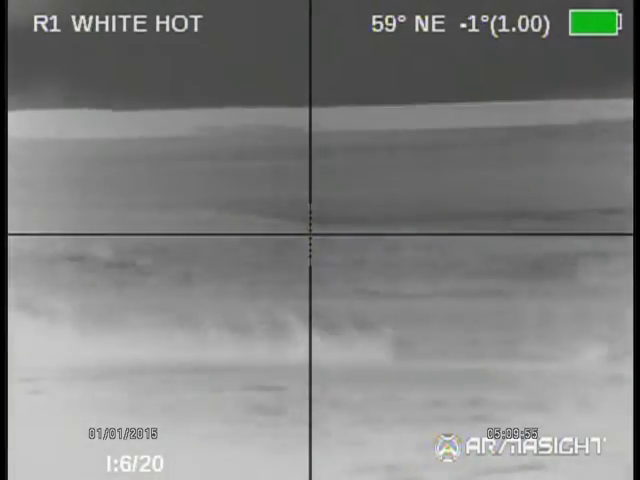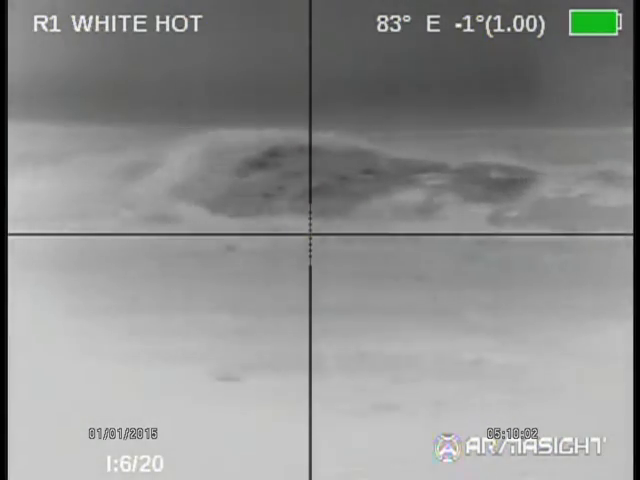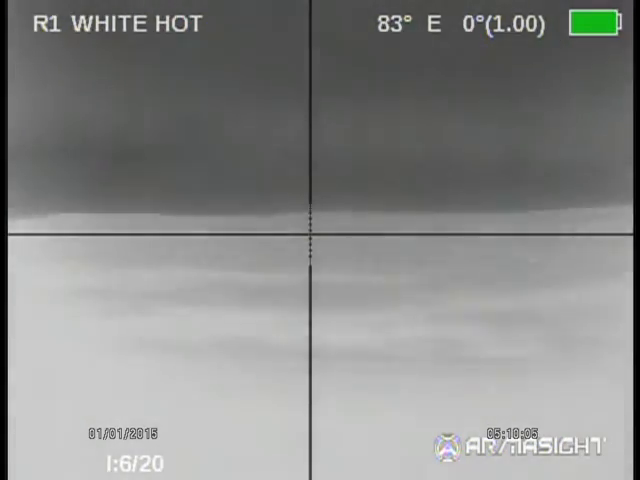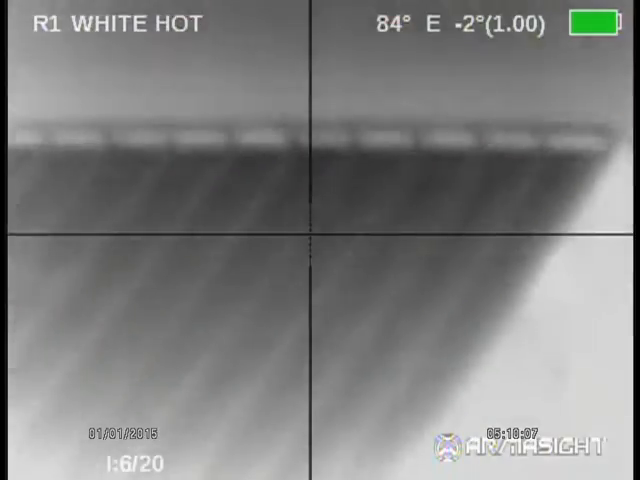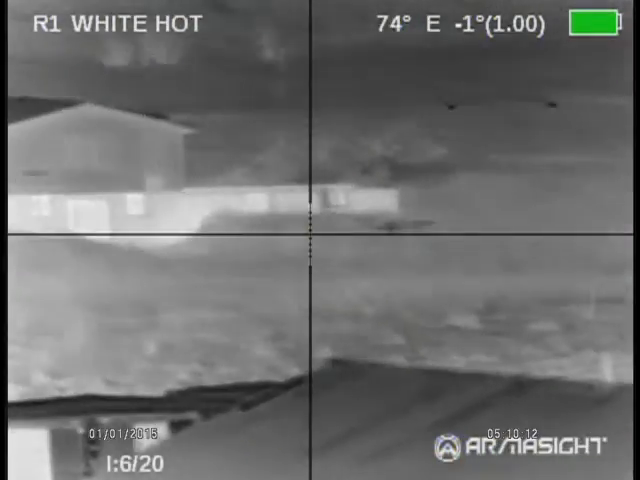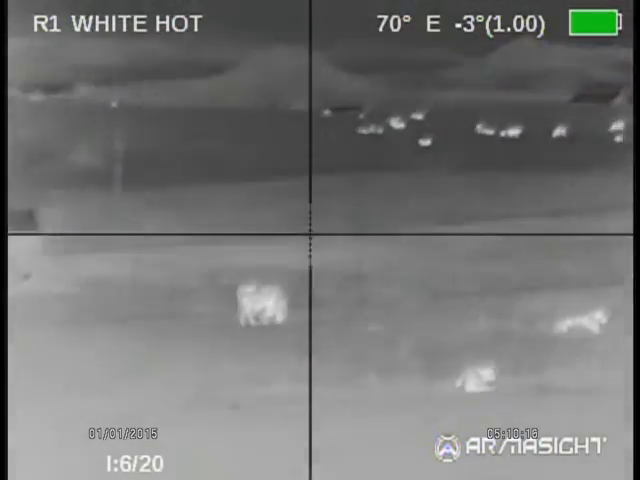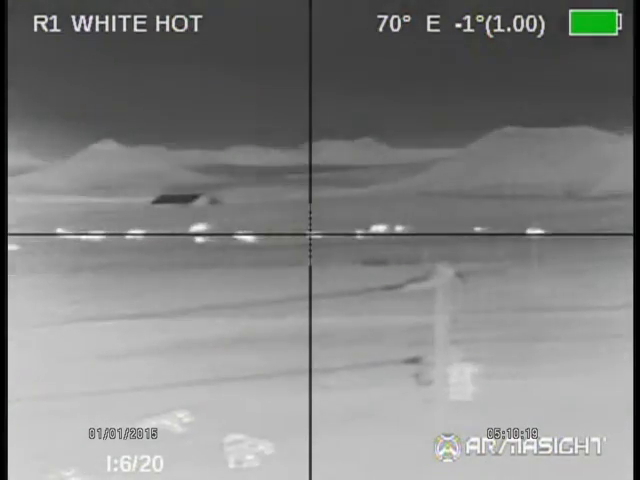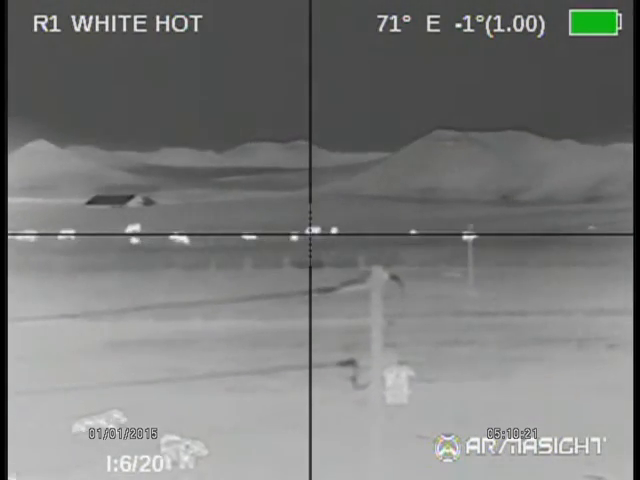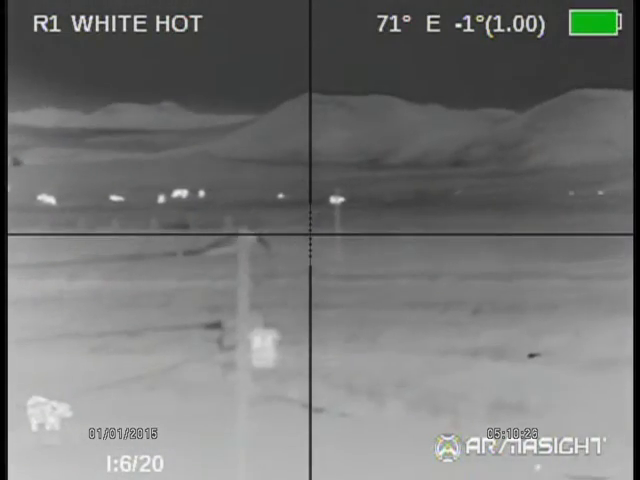So you can see the detection is actually pretty damn good. I'm standing up on a tripod here, spinning around, trying not to fall down. Let's see if there's anything else we can see out here tonight. There's some horses and some bulls. More cows. Those cows are about 1900. So you can see the detection is pretty damn good.